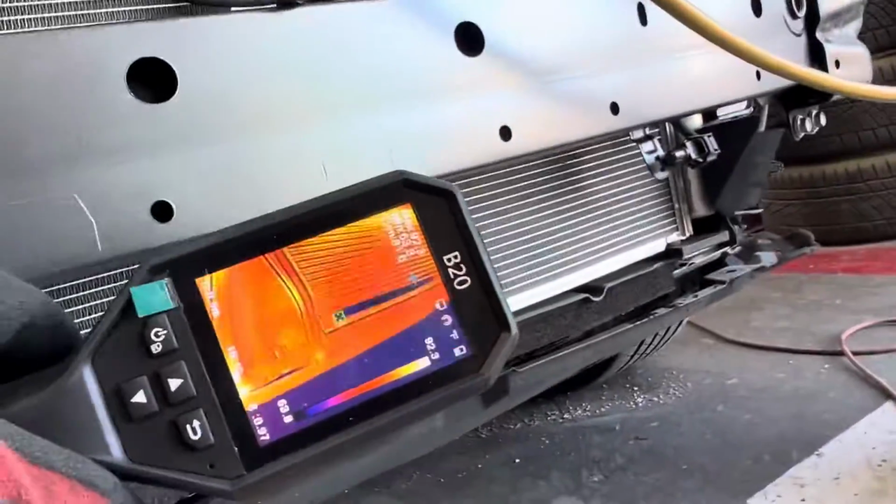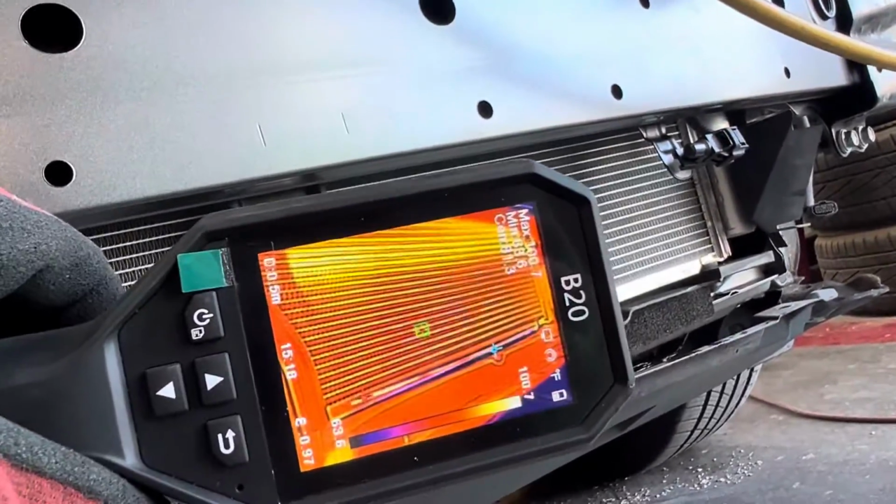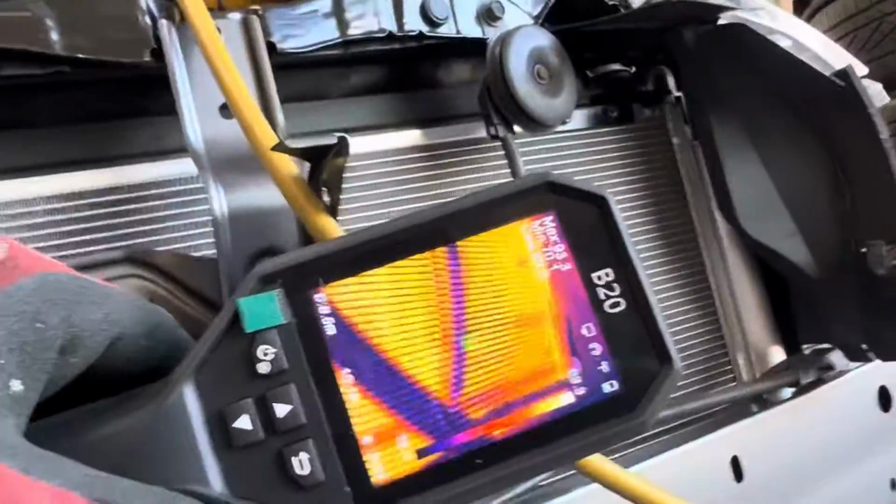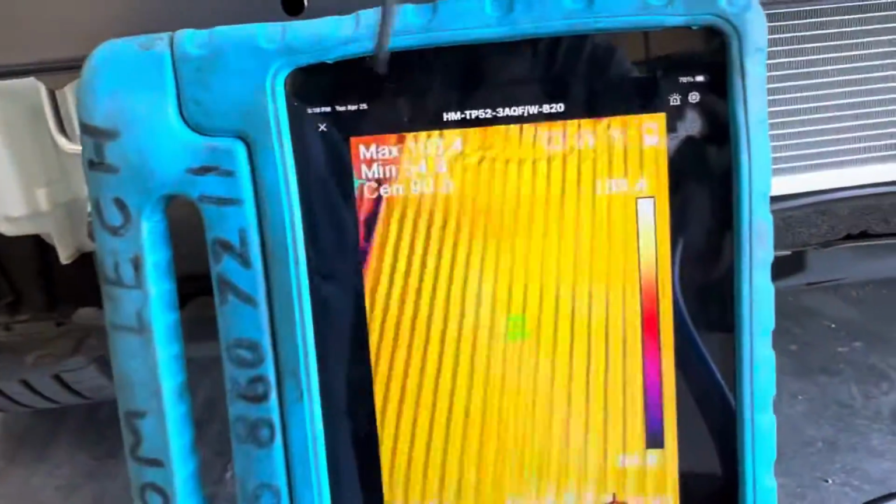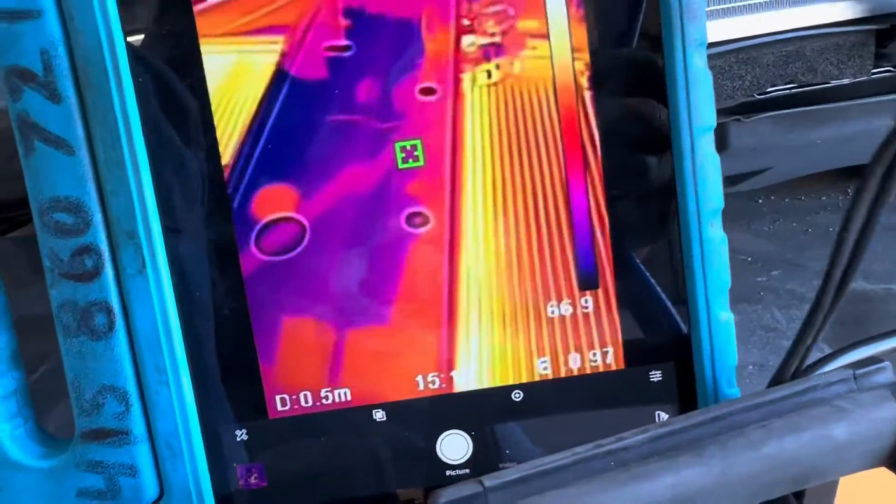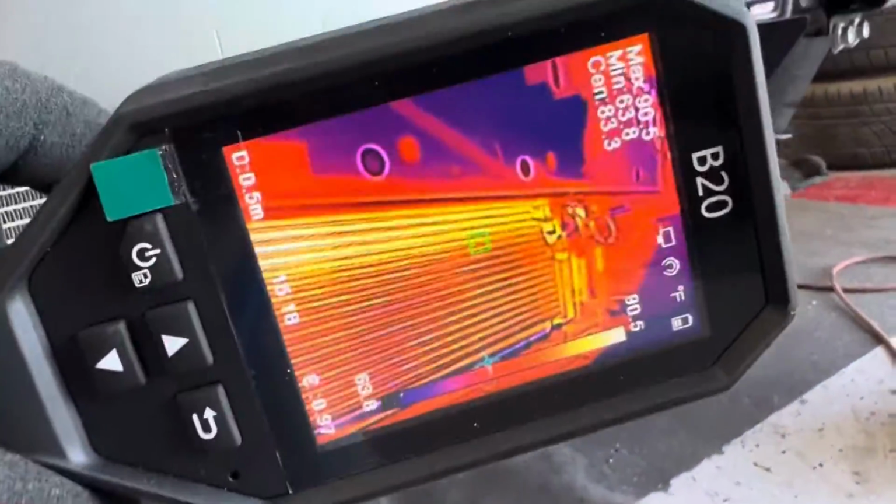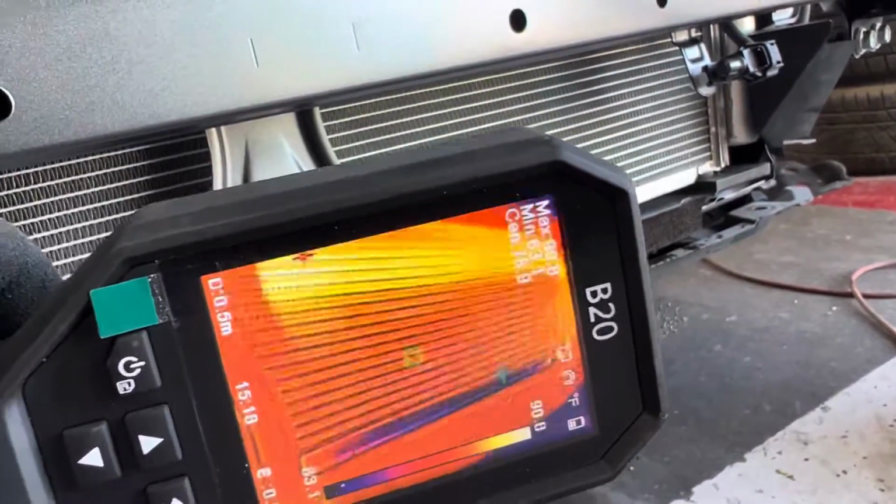So if you come down here and you look up, you see where it looks a little bit more light color up there? Because that's not the subcooling. That's hot gas going across the top. All that is hot gas. Now as I come down here below, you see that shadow? Look down. You see that shadow in the mirror, in the camera? That's your subcooling area. That's liquid refrigerant right there.